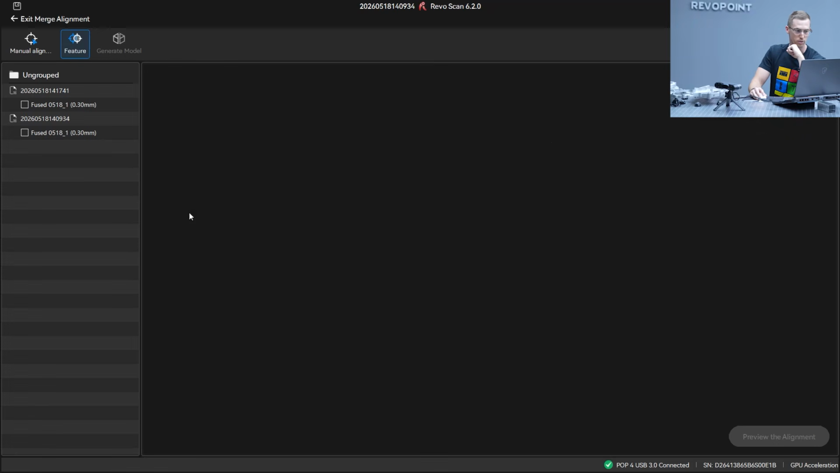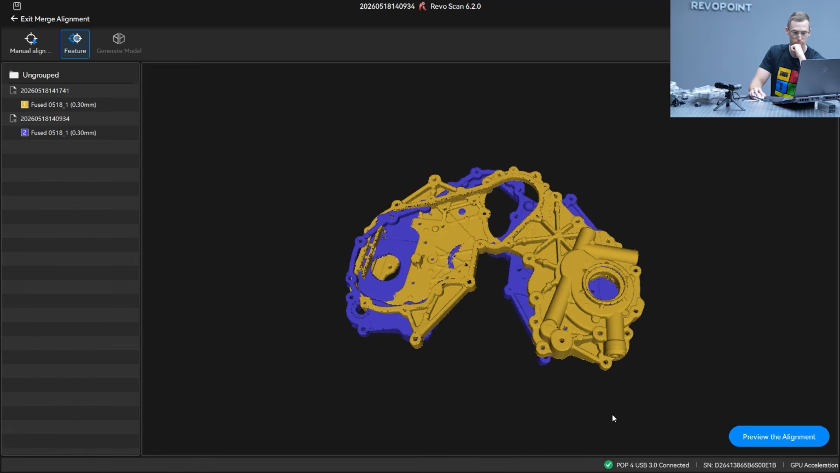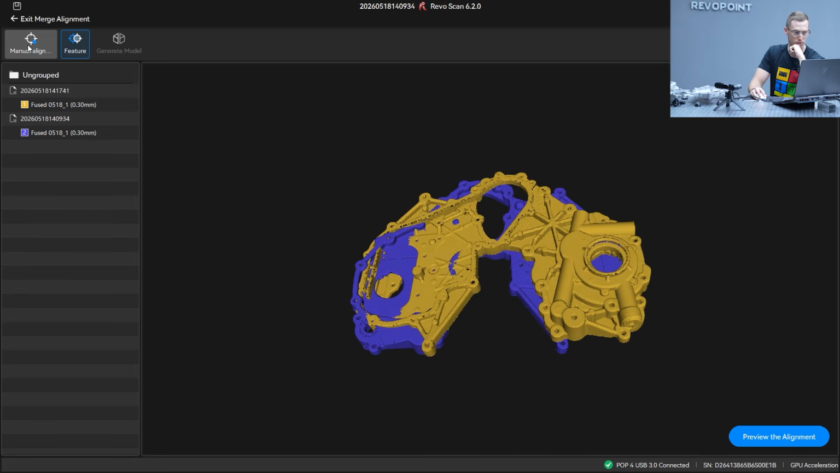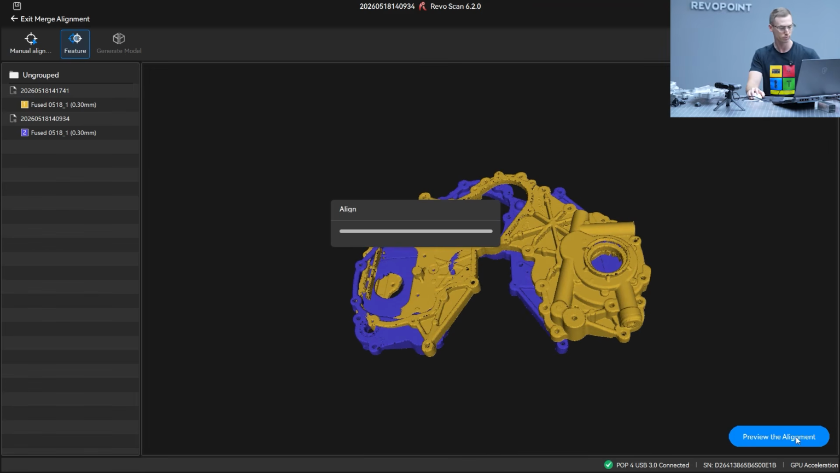And this interface is a little bit different as well. So then you go ahead and select these again, and you can preview them. So there they are. Now you can do manual alignment or feature alignment, just like before. Let's see if it can successfully merge the top and the bottom using feature alignment, because there are definitely a lot of features on this piece that we just scanned. So let's go ahead and preview the alignment. Let's see if it can pull it off or not.